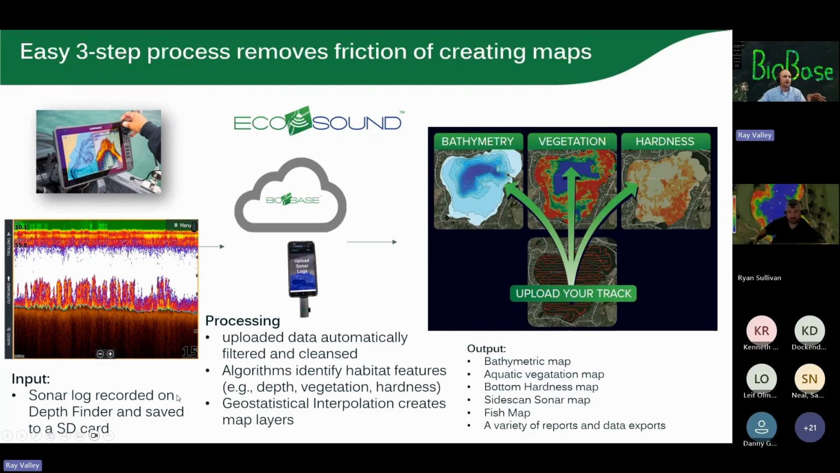You record that sonar file to an SD card. You create an account at biobasemaps.com. You upload that. Data is processed in remote cloud servers. You have algorithms that are identifying the habitat features. Before EcoFish, it was processing depth, vegetation, bottom hardness, and also in the last couple of years we pushed out a side scan layer. So you'll see some side scan examples in this presentation.